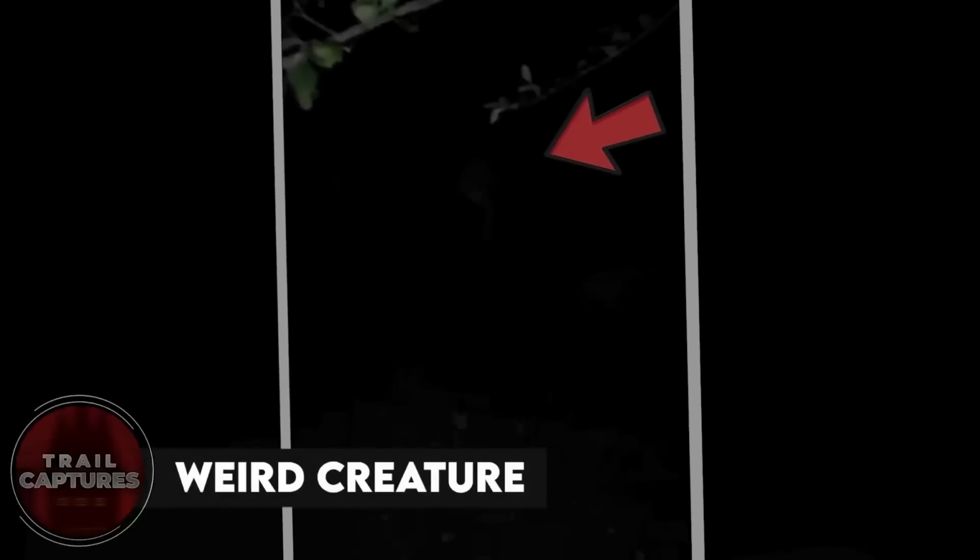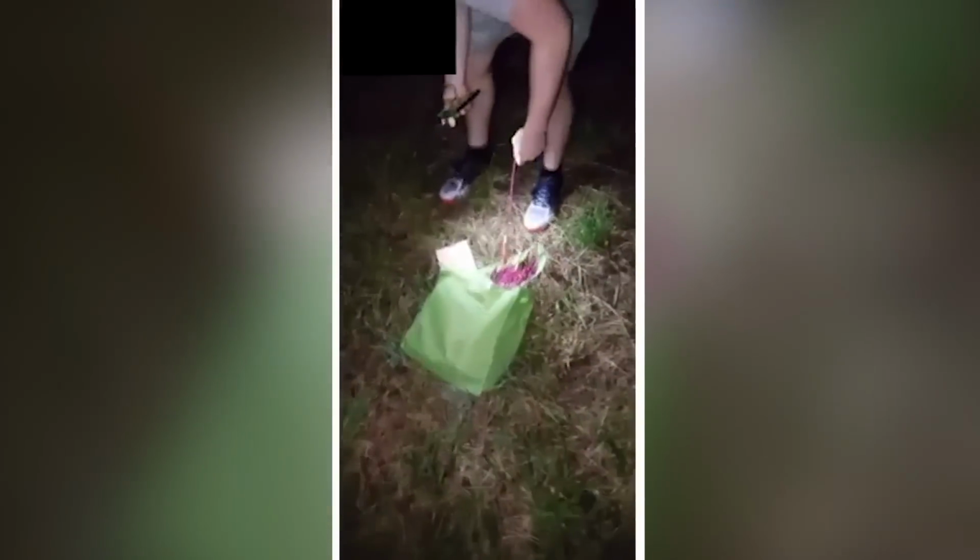Weird creature. And it all started with them getting on with their fireworks. Whoever was sleeping peacefully in the dark of the night got disturbed and had to come out of the darkness to scare the annoying humans off, and needless to say, it kind of succeeds in doing so.